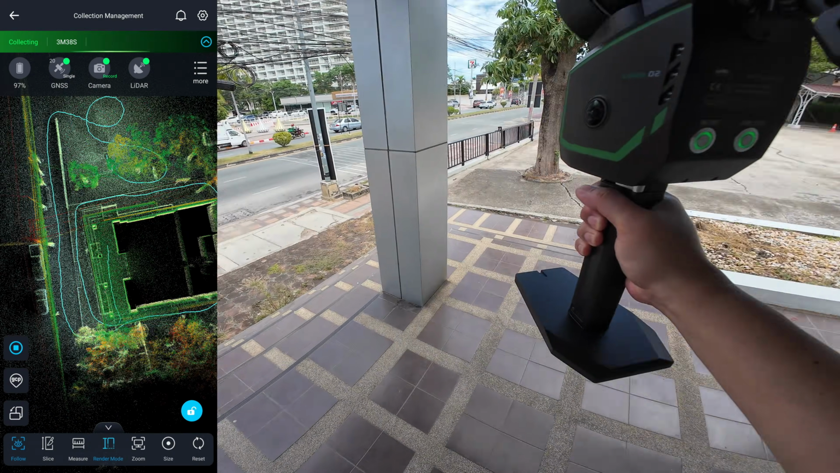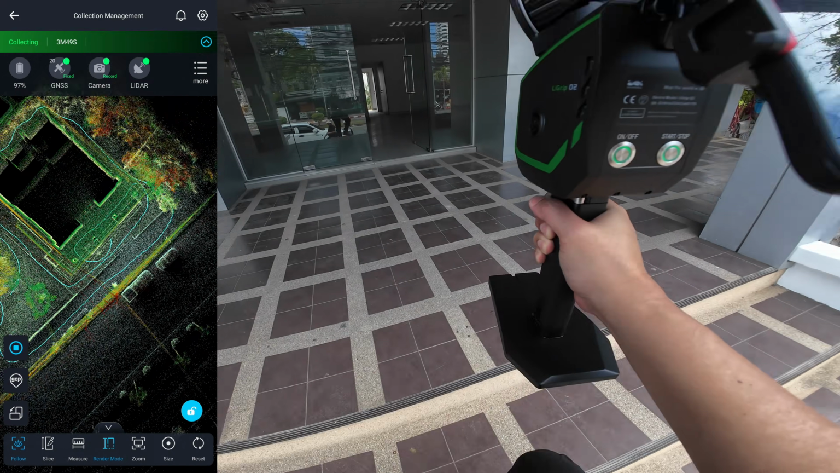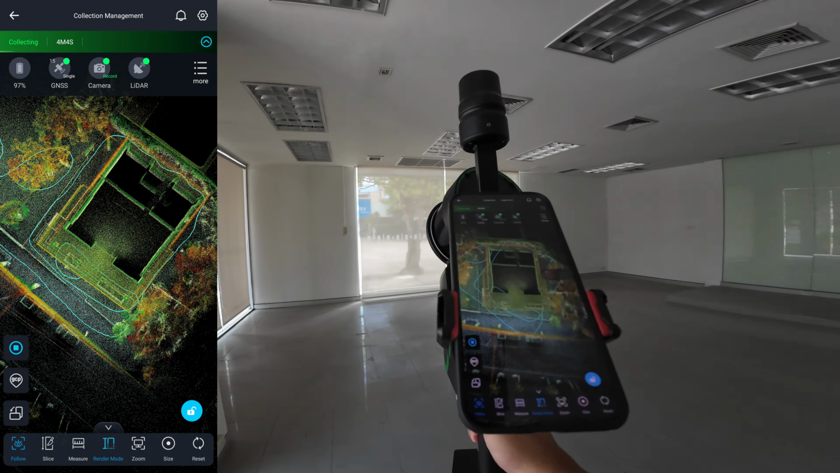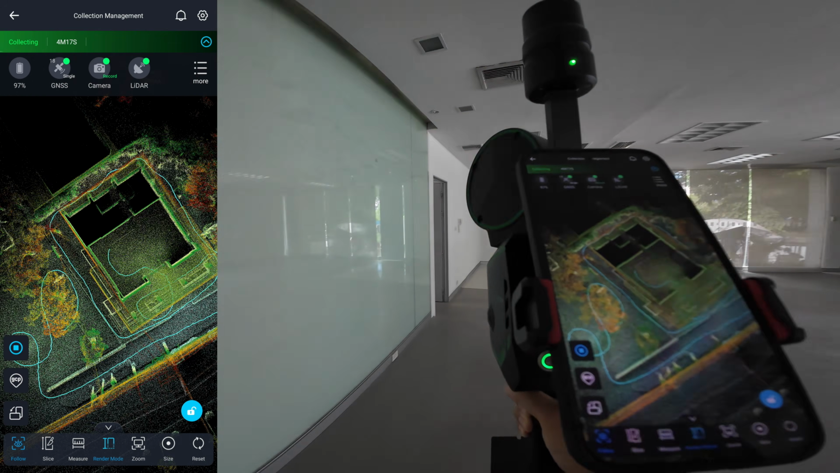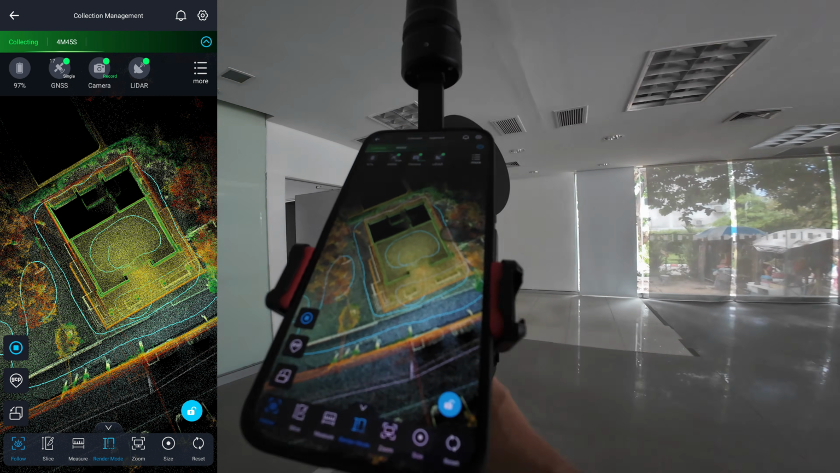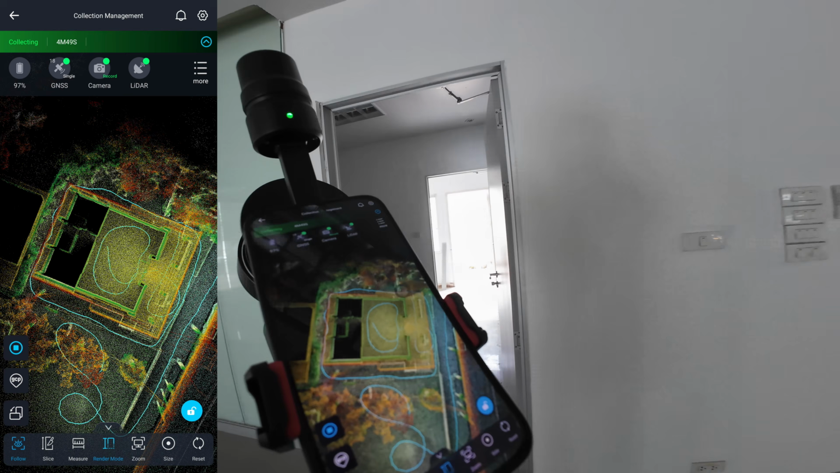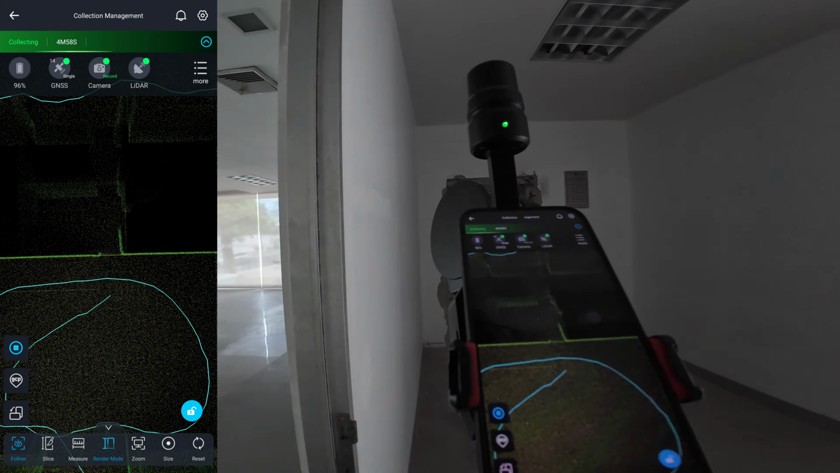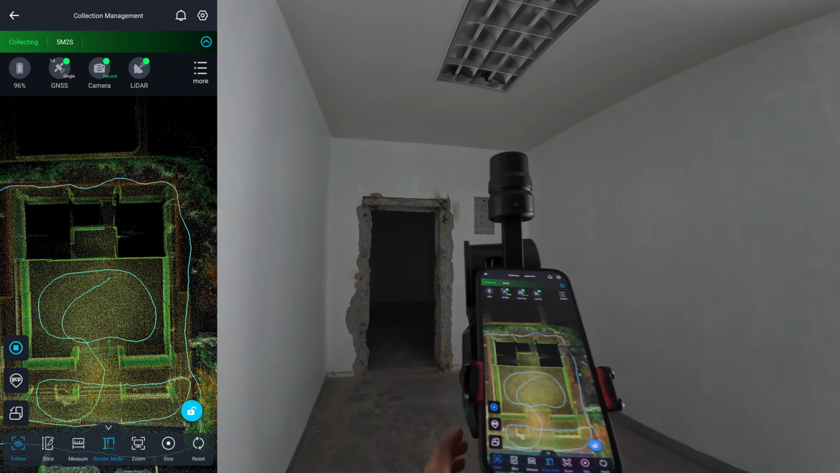And here is the standout feature of this LiDAR scanner, RTK Fusion. You can start outdoors with GPS reception, scan just half a minute, then move inside. No matter how complex or large the indoor space is, the entire scan still comes out fully georeferenced.